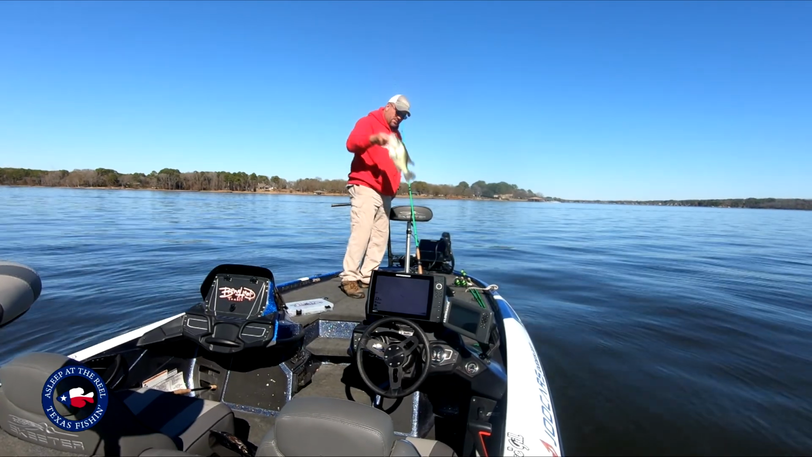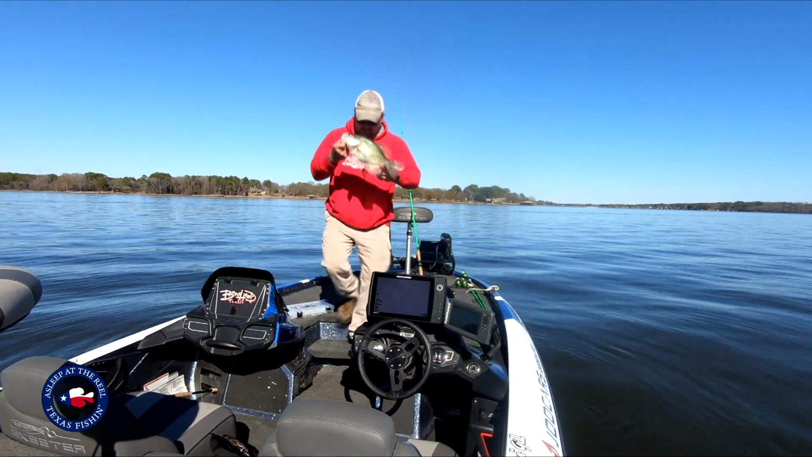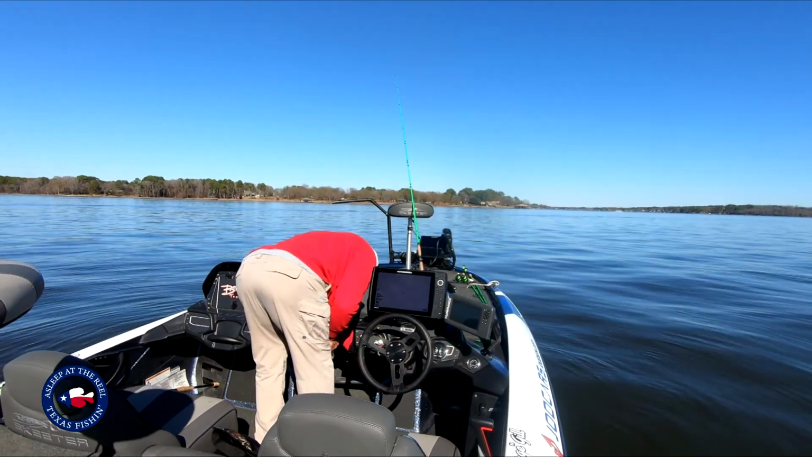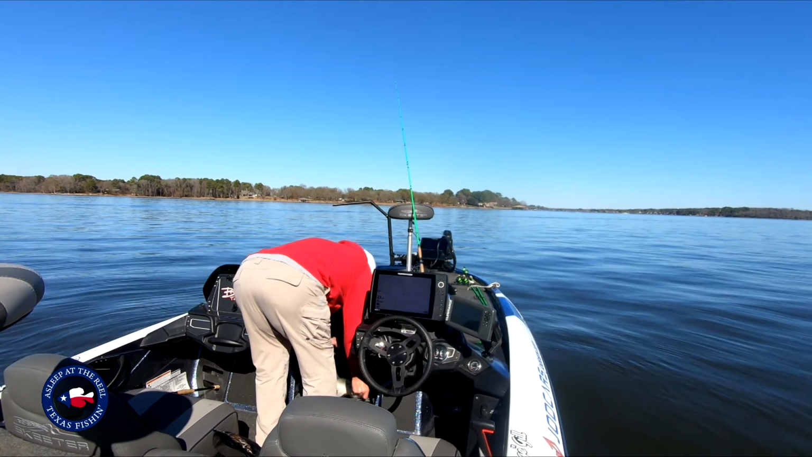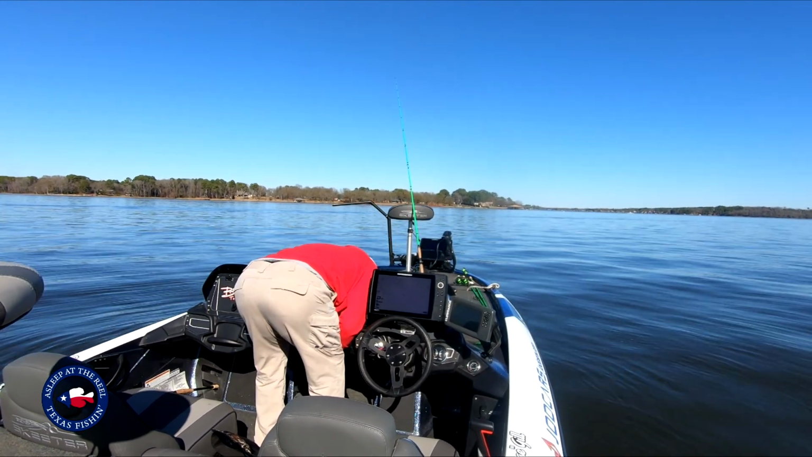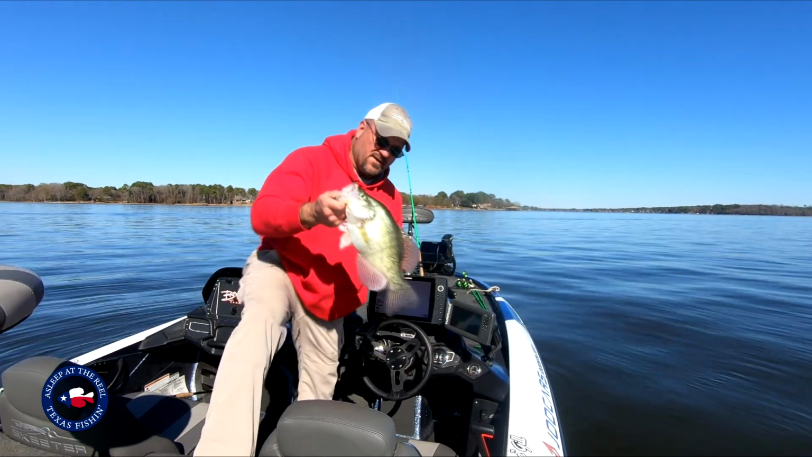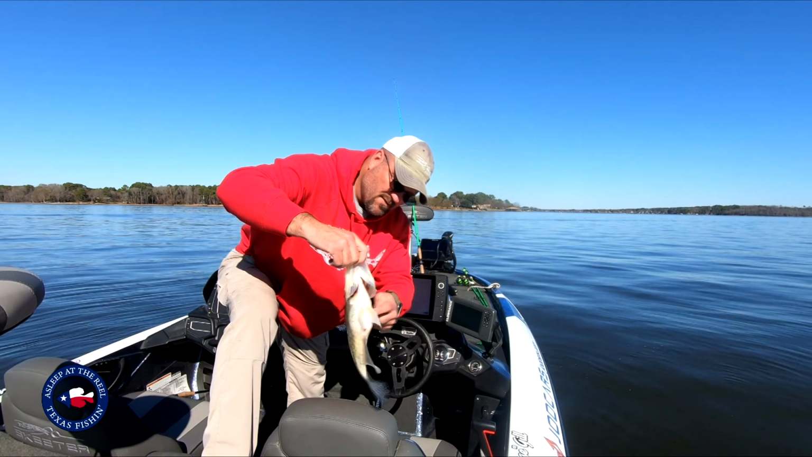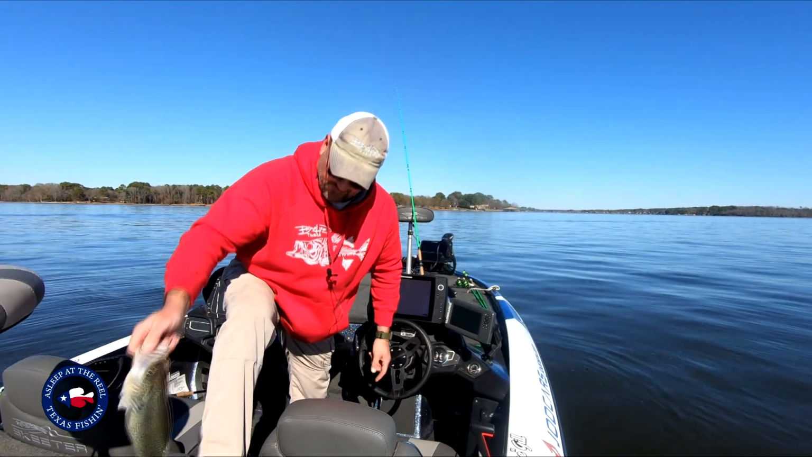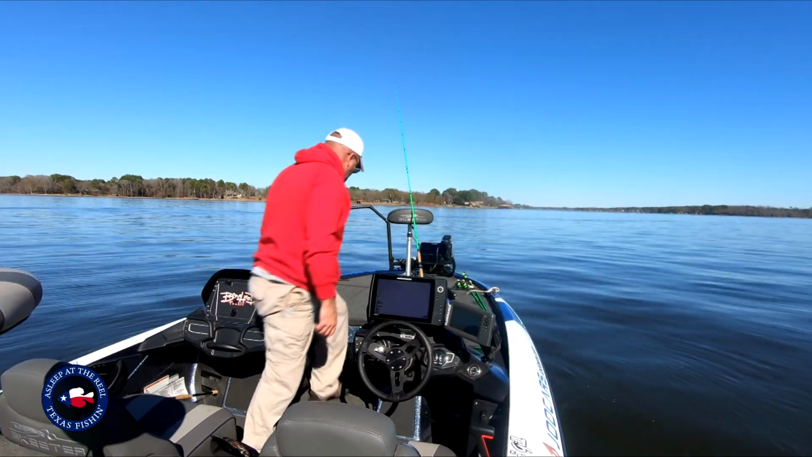Guys, they're few and far between, but look at that. Wow. Let's measure. Guys, another 15 incher. Look at that guy. Look how fat they are. Man, that's a good fish. Wow.